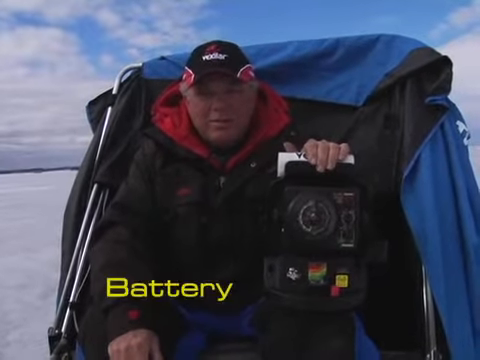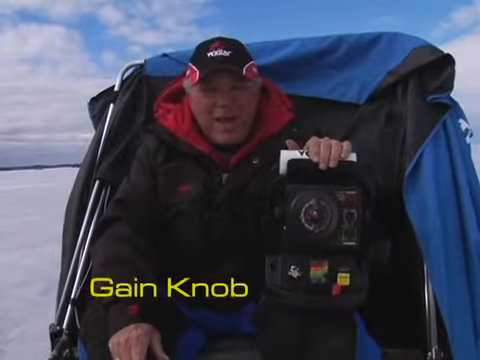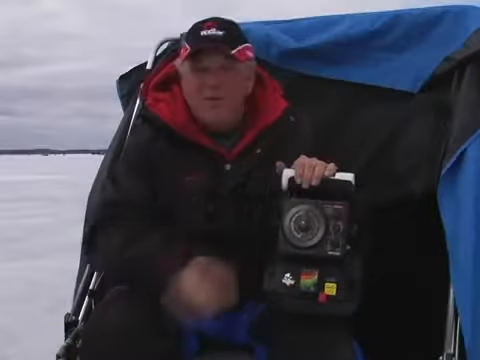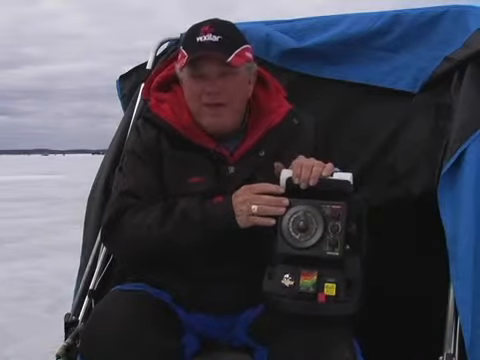First, the battery. Second, the transducer. Third is the gain knob. Fourth is the mode knob. And fifth is the range knob. Your FL20 will be ready to use after you master these 5 easy steps.